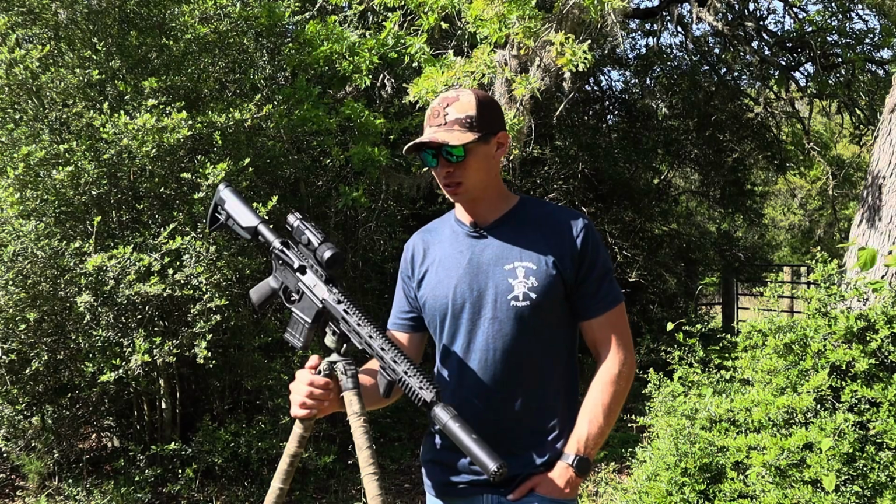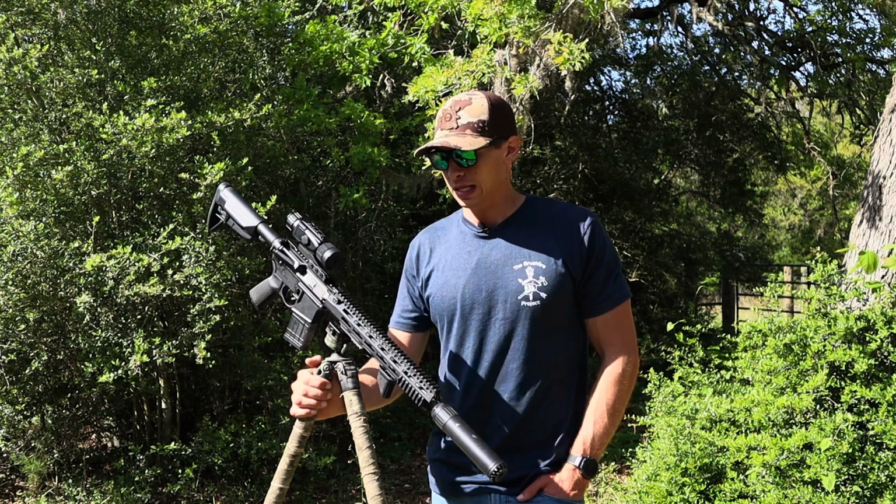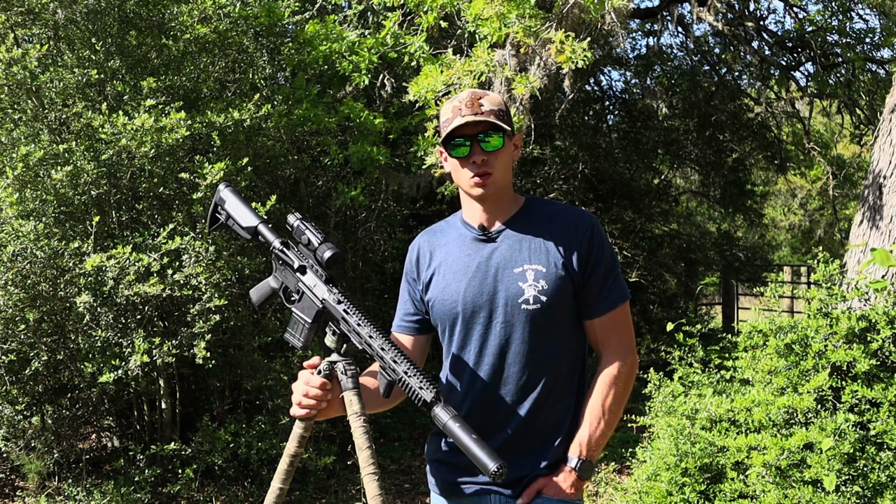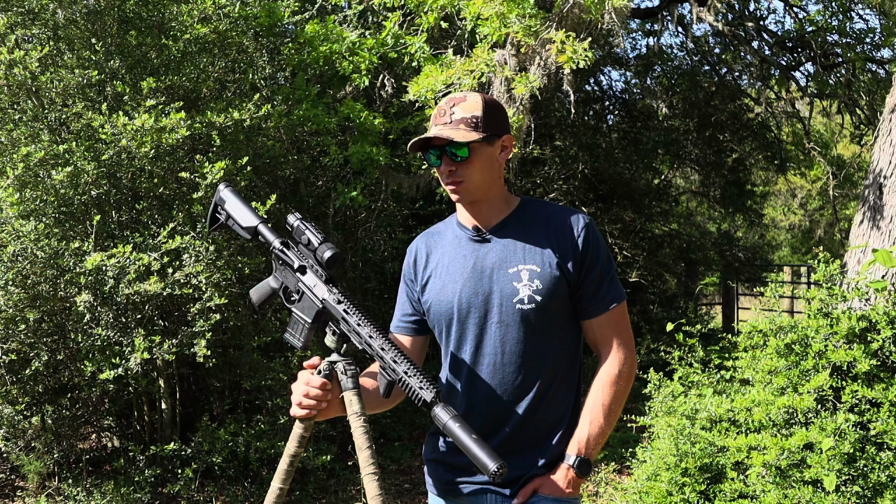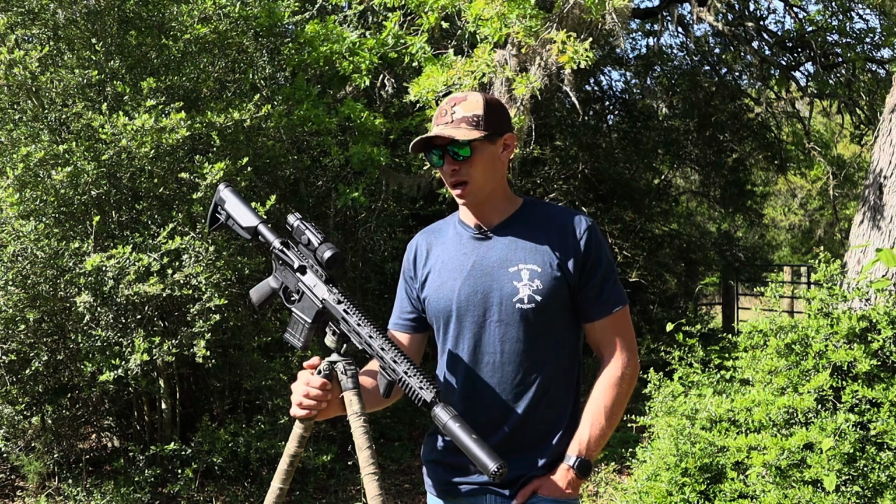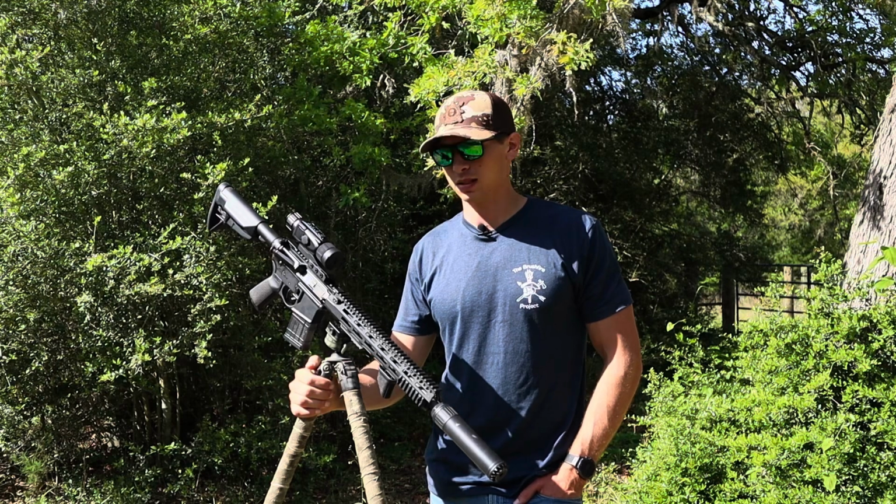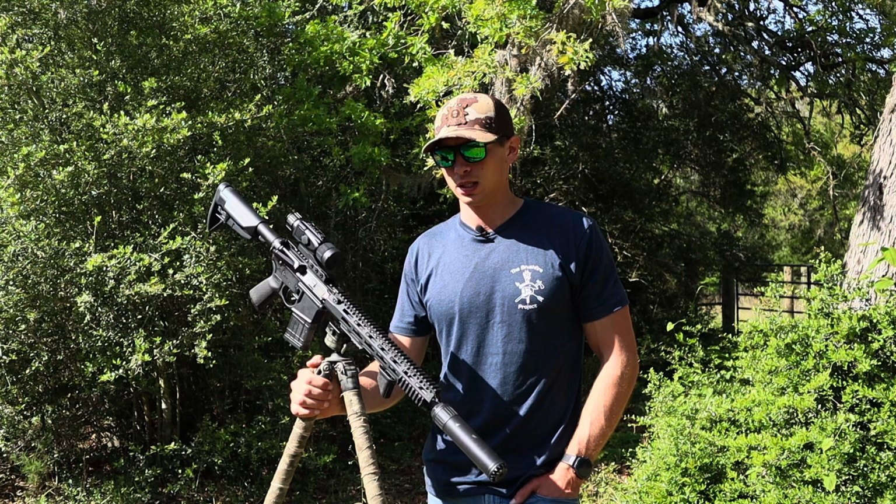All right, so final thoughts on this one. Overall, pretty solid unit, pretty decent. It is made in China, full disclosure there. So if you're a die-hard, American-made only guy, then this probably isn't the unit for you. That being said, the fit and finish is nice, and like I said before, the features are pretty decent, especially for a unit at this price point.